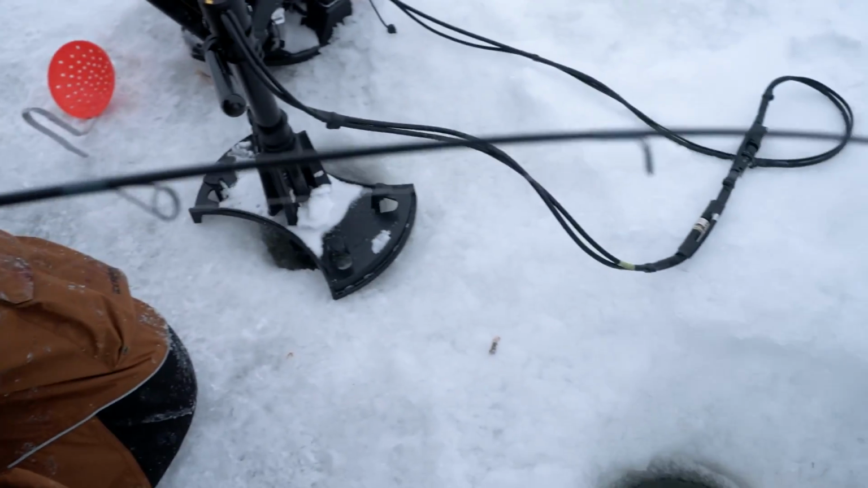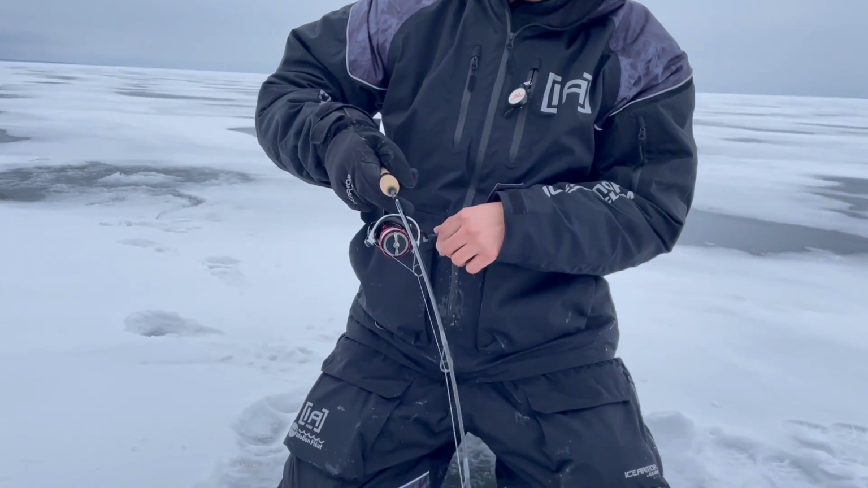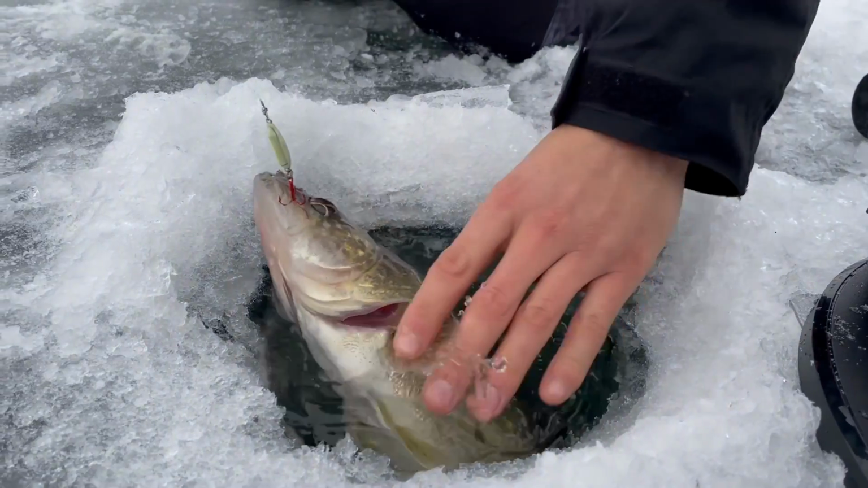I used it on Lake Winnipeg to catch greenbacks. I've used it on Mille Lacs, Leech, all around the state of Minnesota, over in Wisconsin. It's just been a great stick through and through.